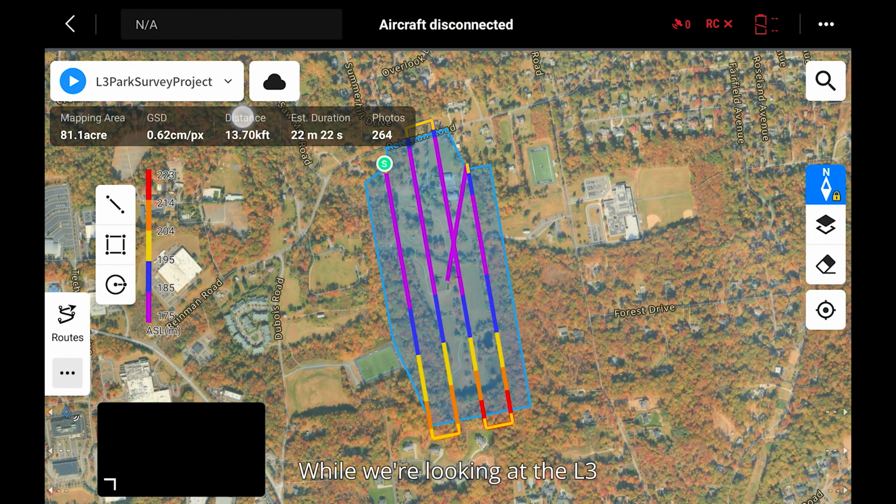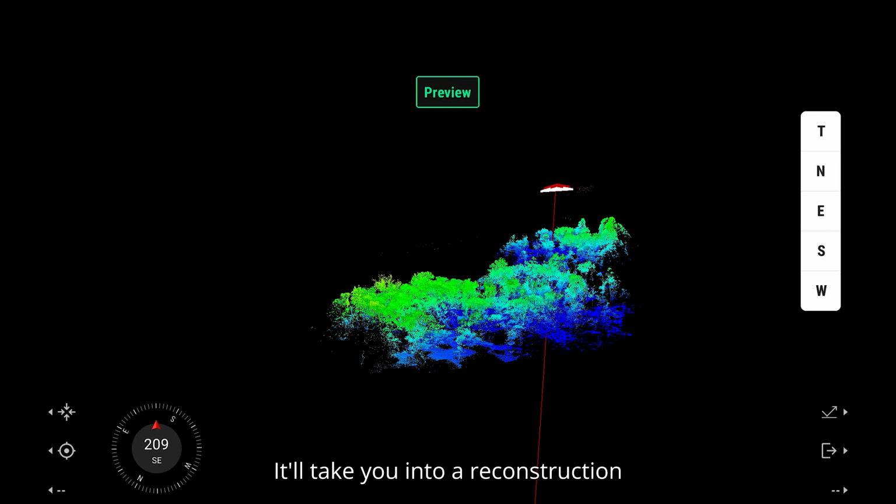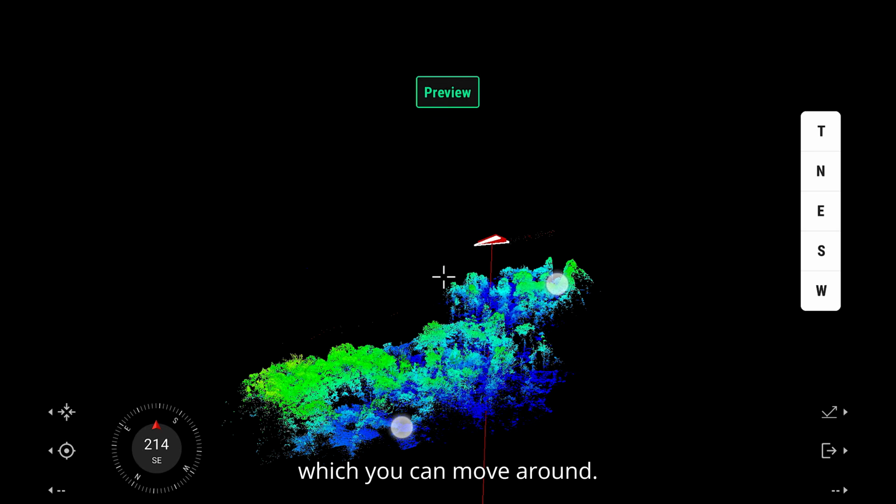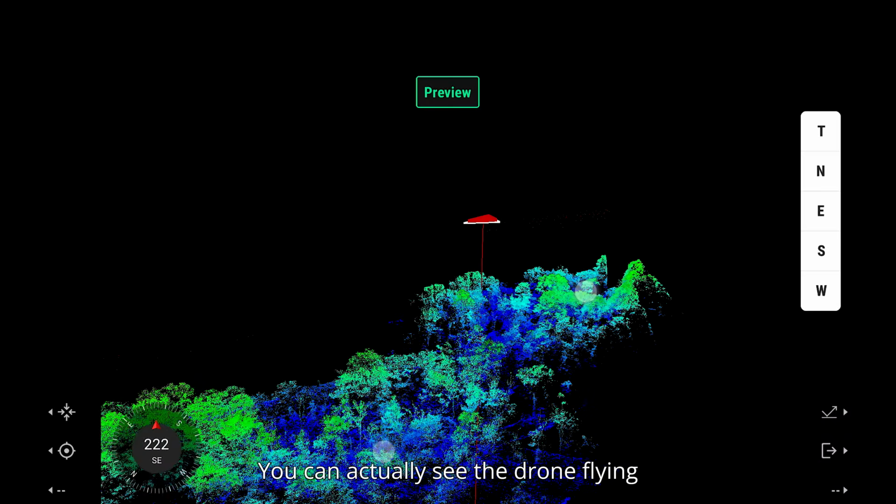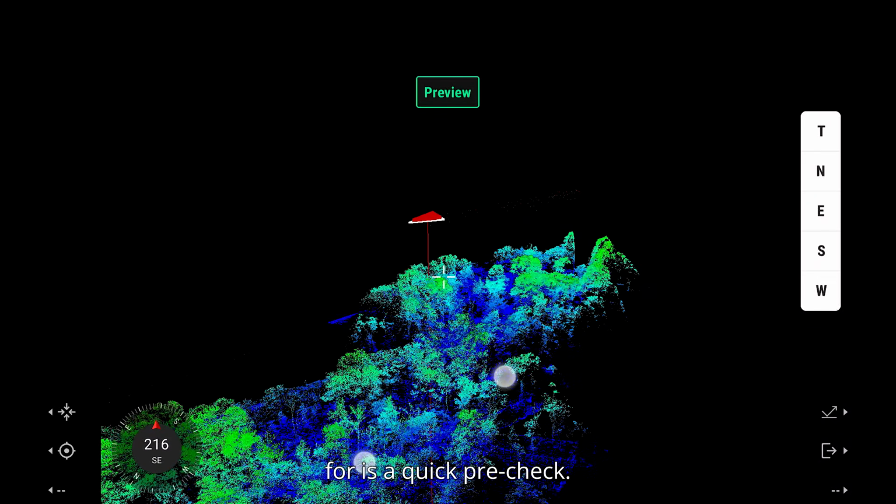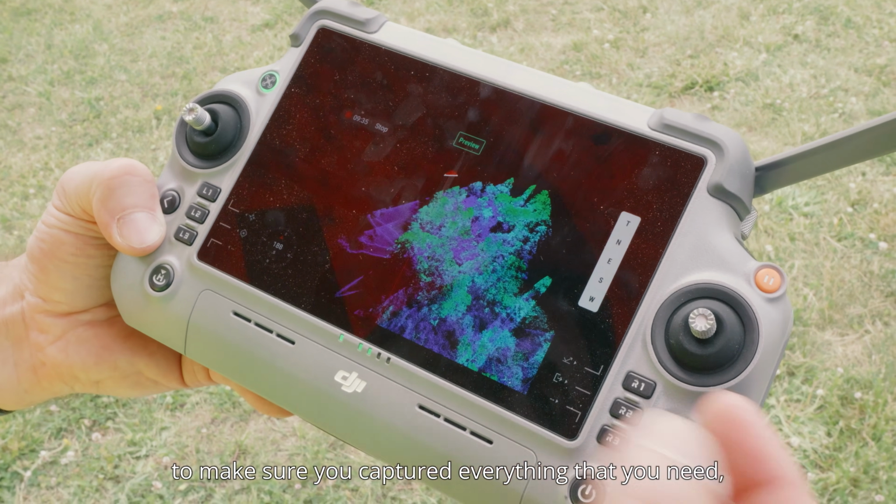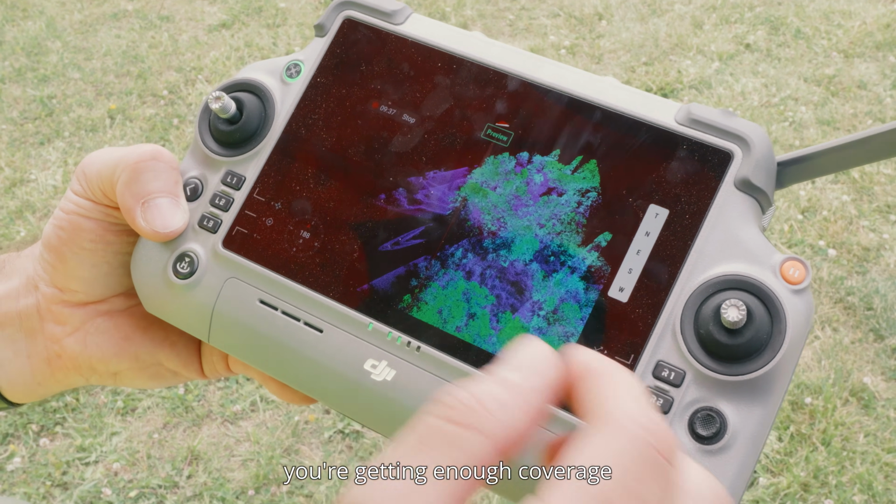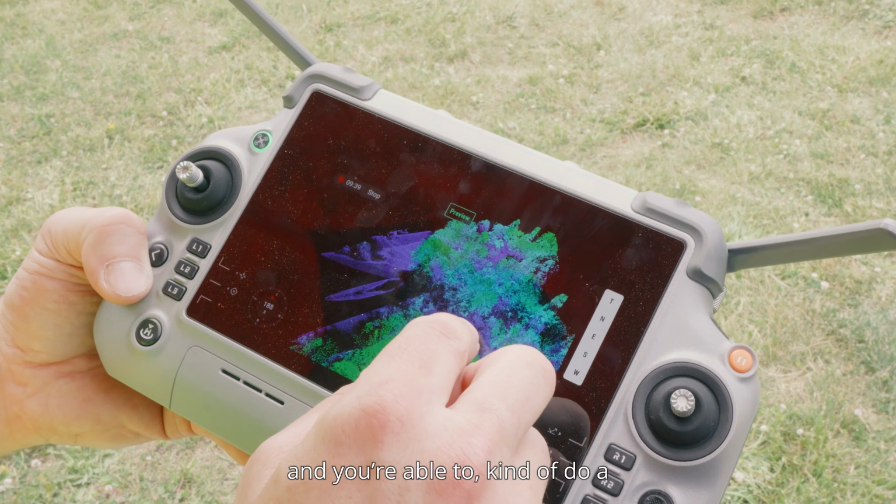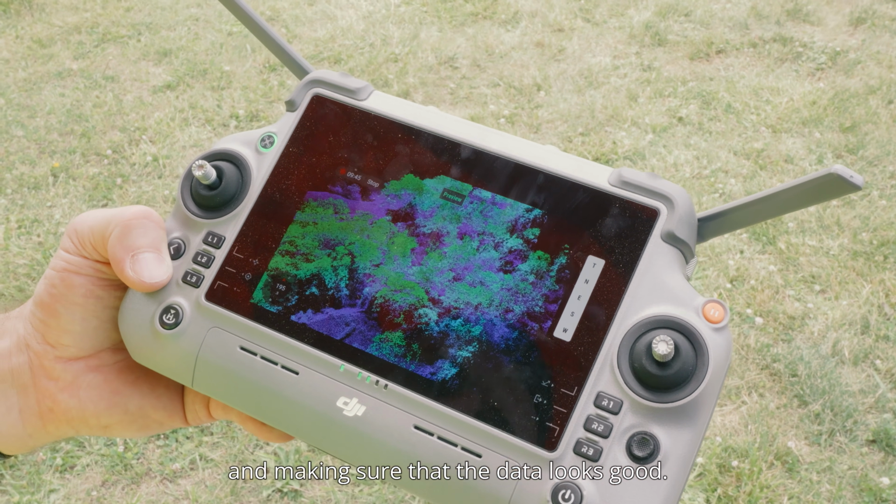While we're looking at the L3 and executing its mission, you can hit R2 on the controller. It'll take you into a reconstruction of the 3D point cloud, which you can move around. You can actually see the drone flying through the point cloud as it's going. One thing this is useful for is a quick pre-check before you're done with your mission to make sure you captured everything that you need, you're getting enough coverage along the boundary of your site, and you're able to do a quick check before getting back to the office and making sure that the data looks good.